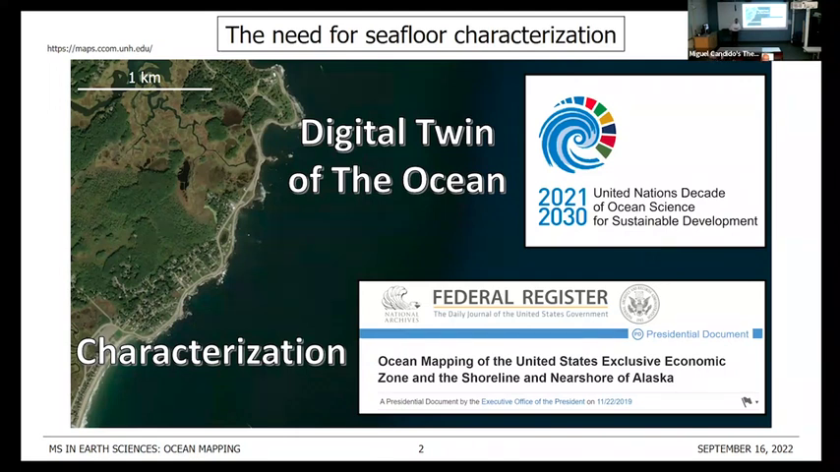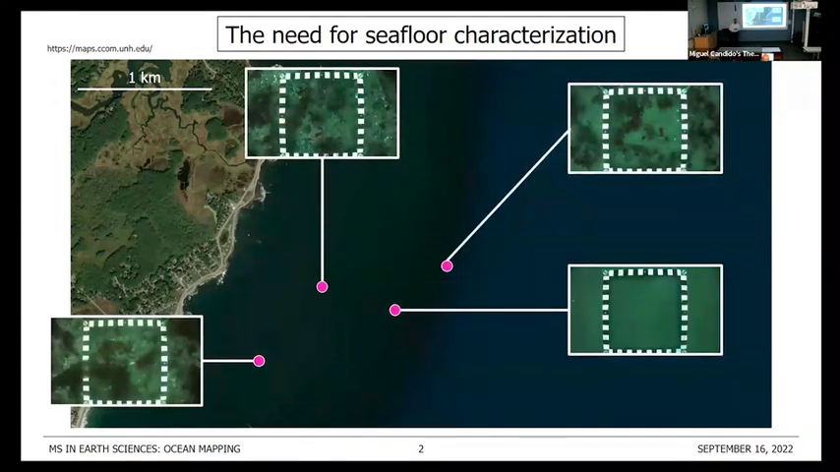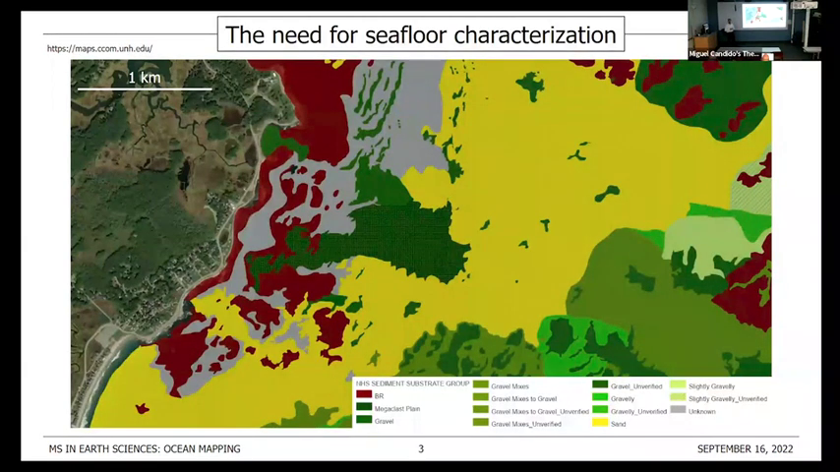And if you wanted to characterize this area, of course, you could do some point sampling. You could collect some pictures, do some cores, some surface grabs, but that will prevent you, at least just by doing this, to get high resolution maps such as this one, which I think it was generated by Larry Ward's team, our own Larry Ward's.